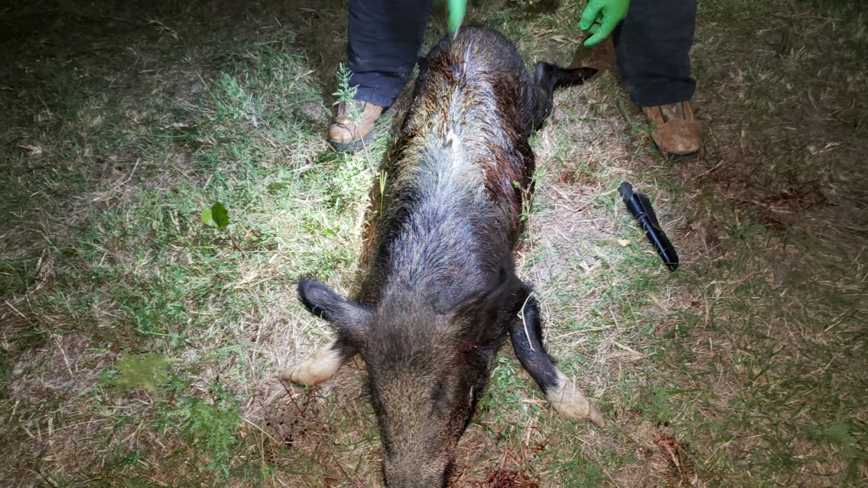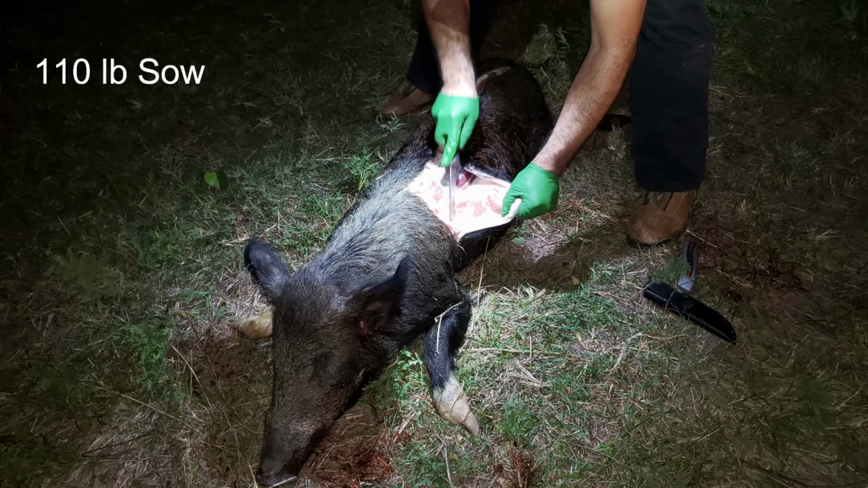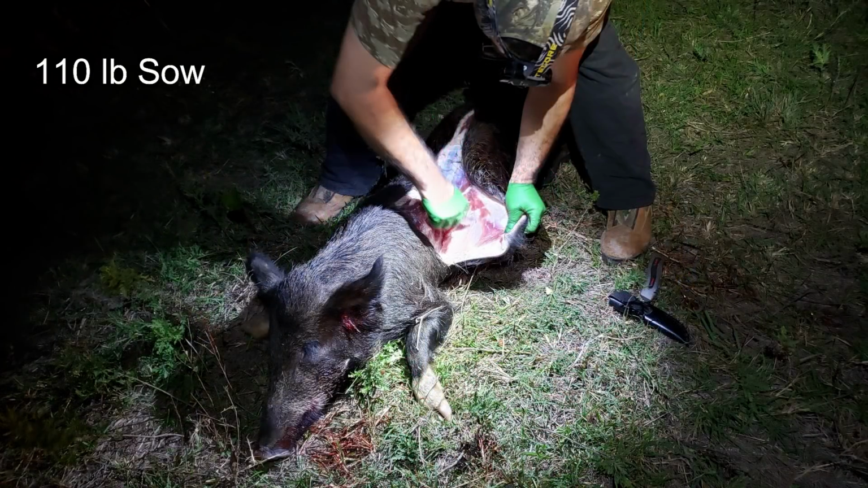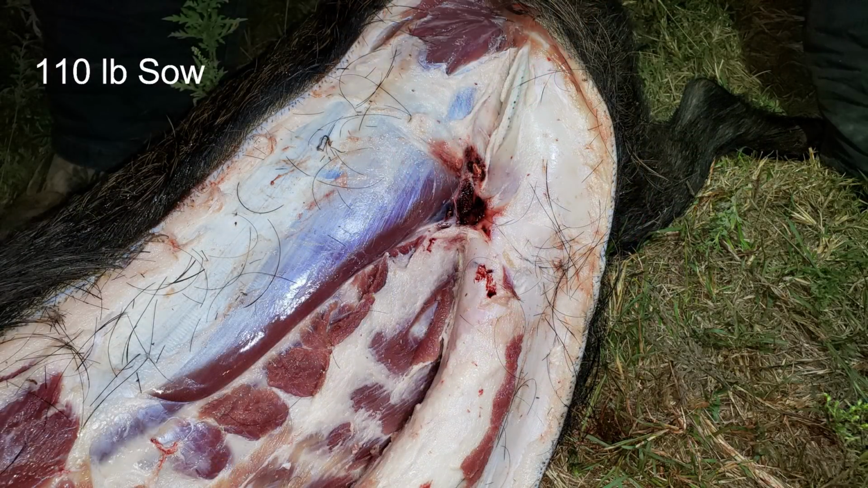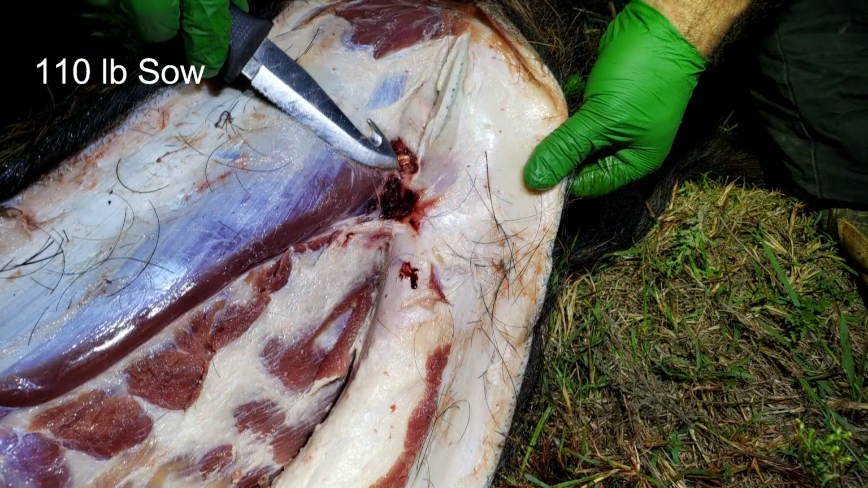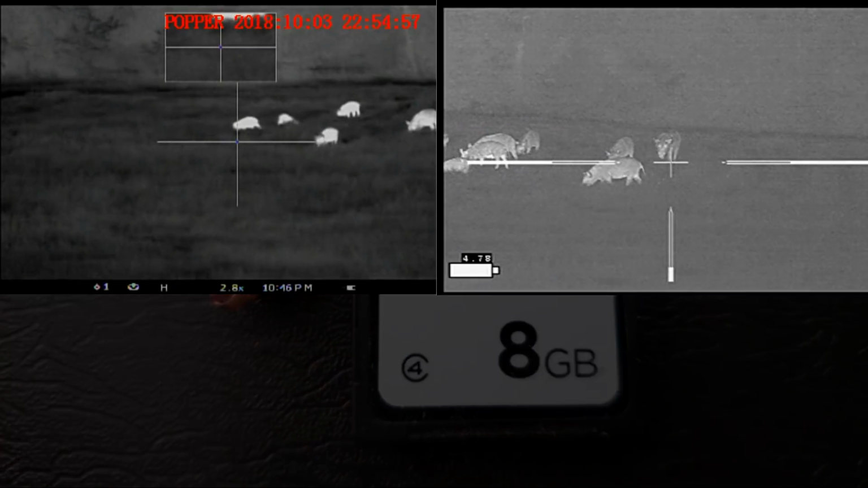and a 140-pound sow. We checked them with the metal detectors. The 110-pound sow had metal fragments in it, indicating that their bullet was still inside. Ben did the cutting. We discovered this one fragment right here, and it turned out to be one of his Maker Bullets T-Rex petals that had come off, but the rest of the bullet had passed through.